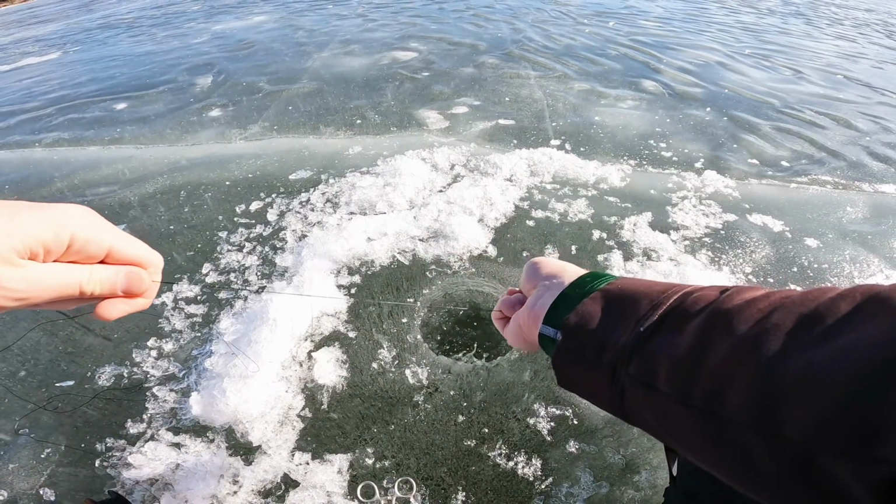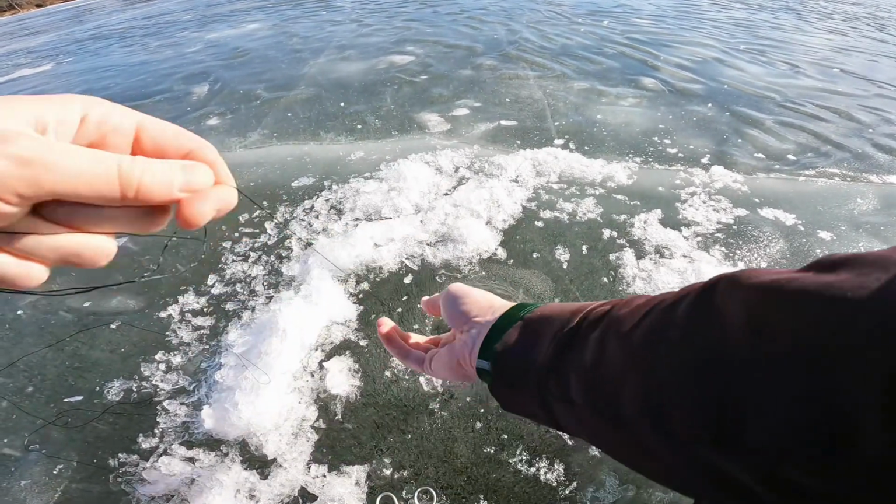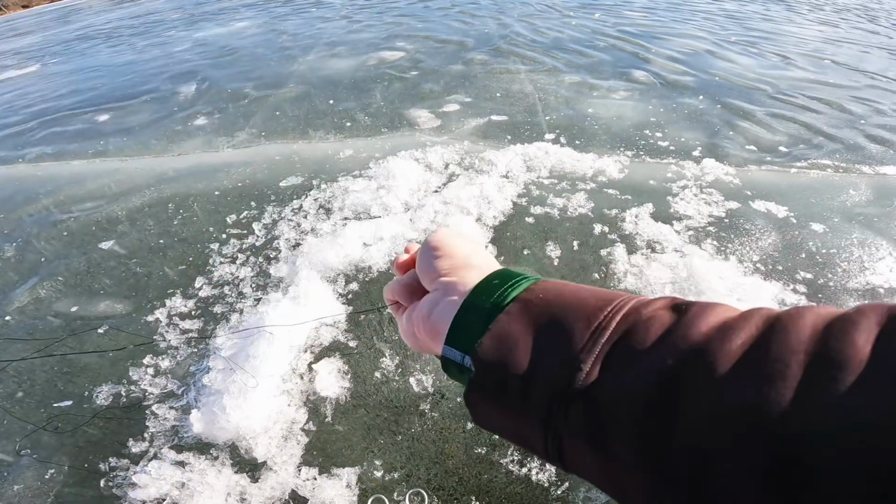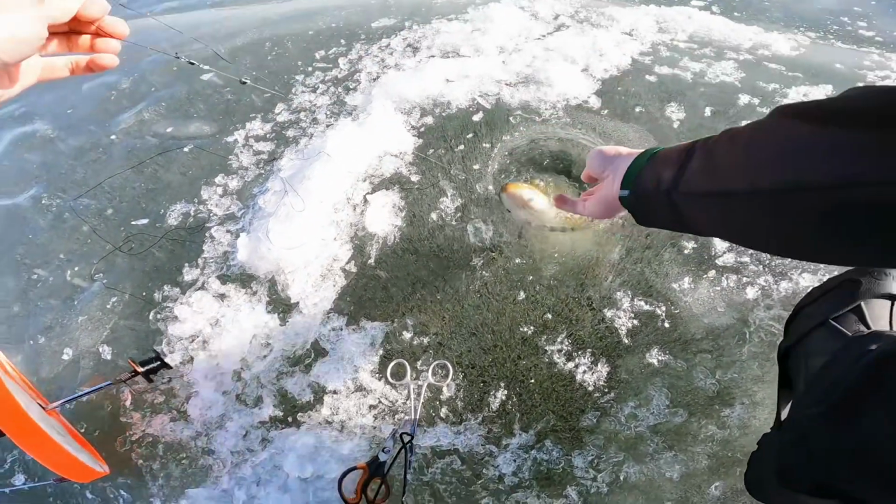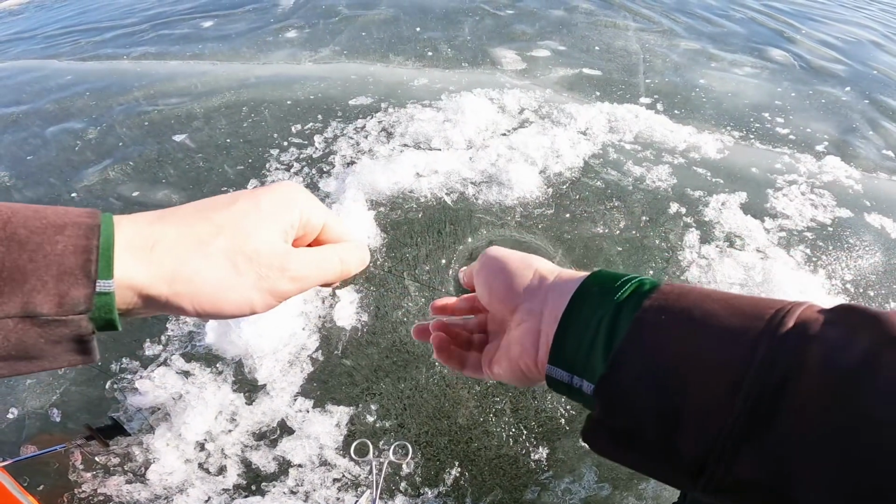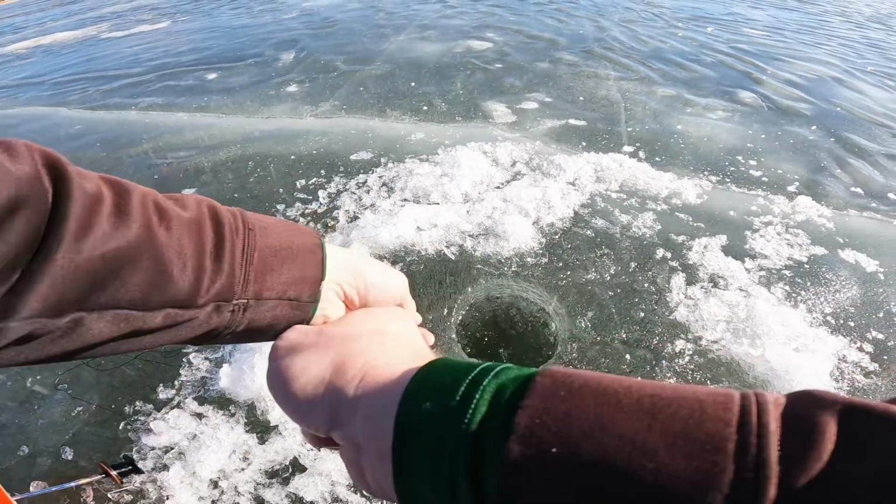Oh, what was that? I don't know if that was a pike. I saw the underbelly and it was white, but it looked wide. It's just a really wide pike. Oh, it is. Get his head up here. Nope, don't. Oh, we had this happen the other day and we broke off. Don't do that. Don't break me off.